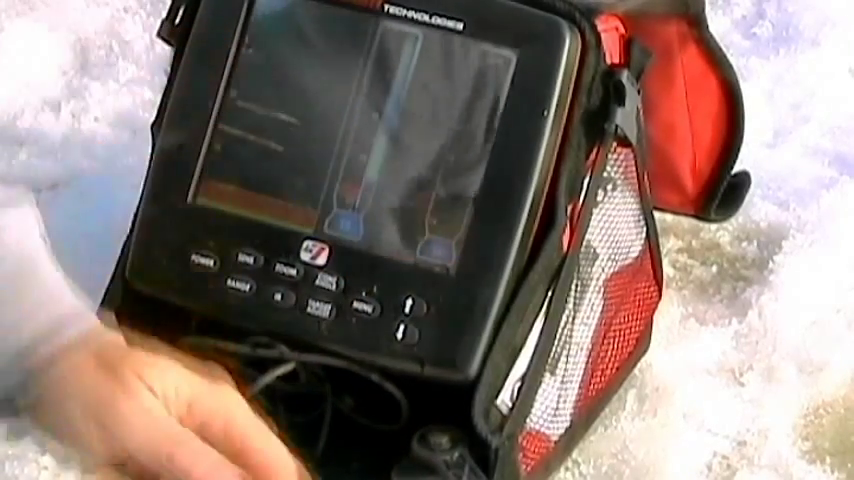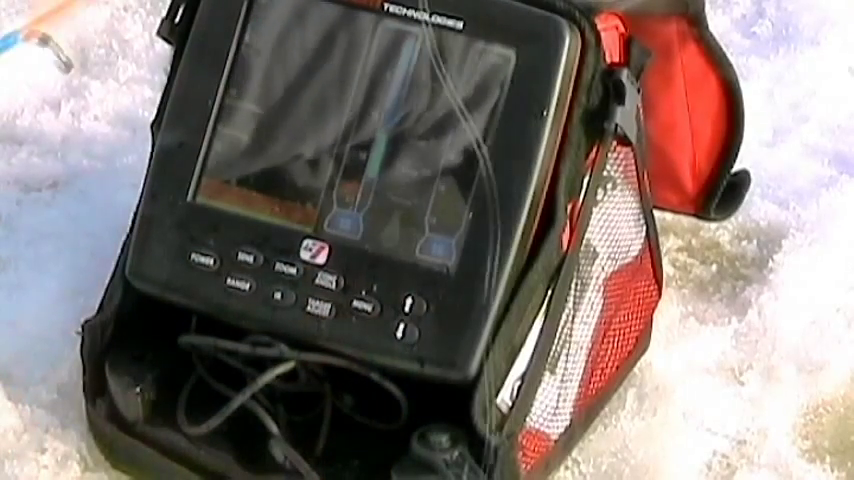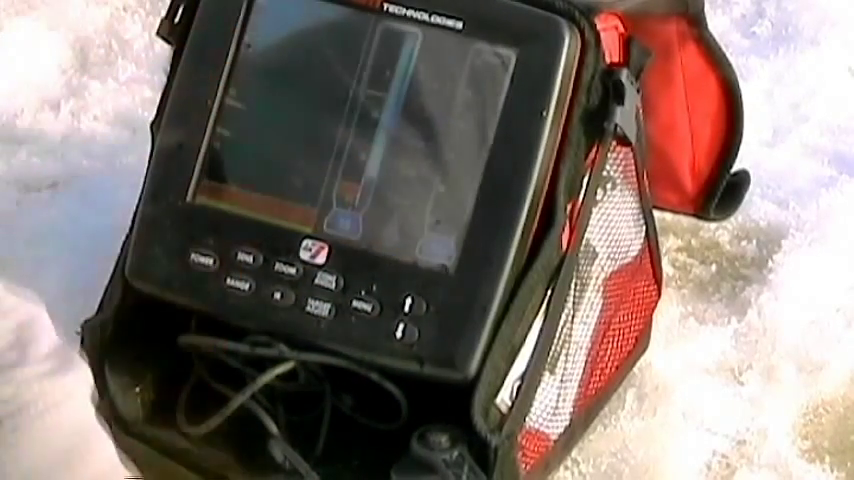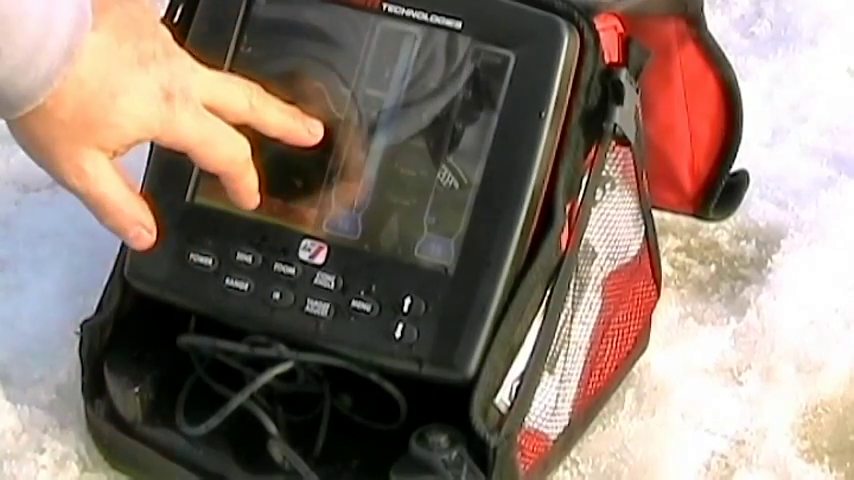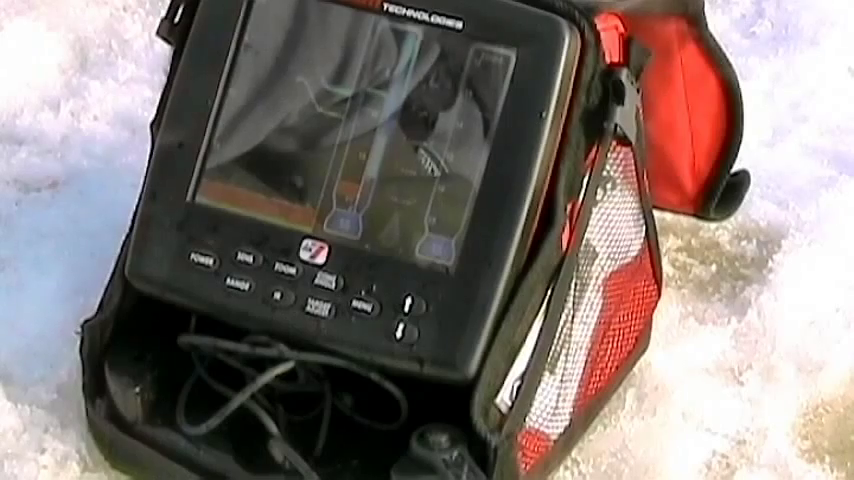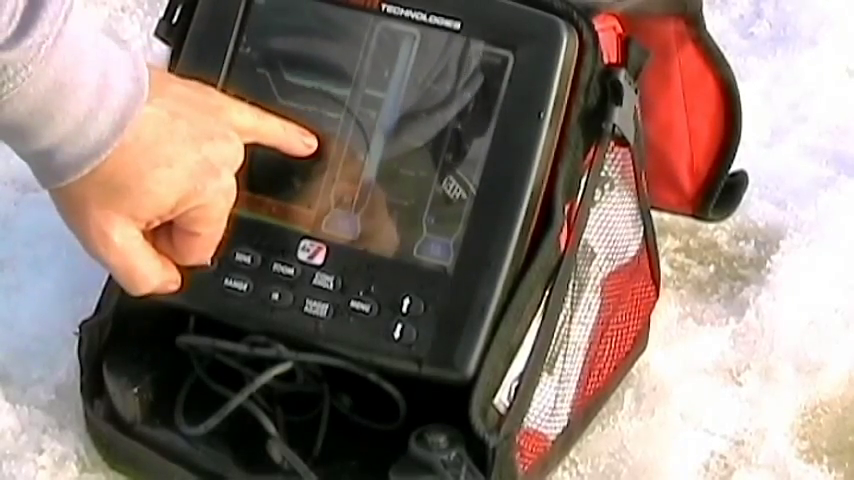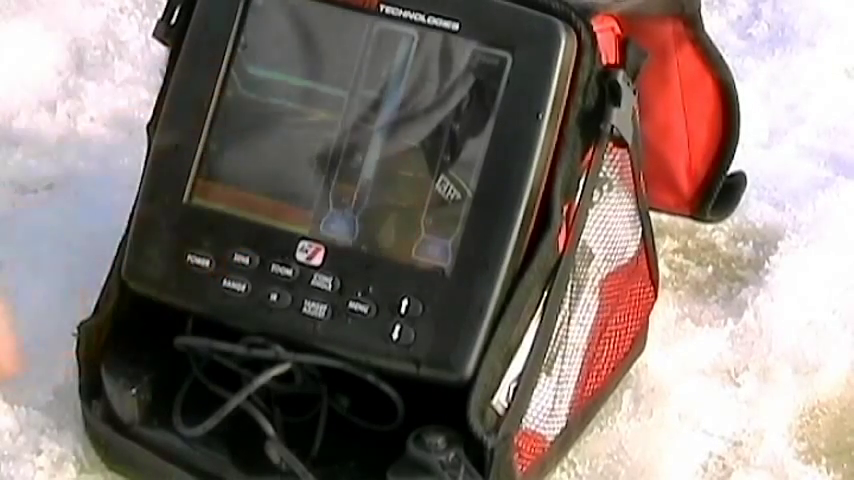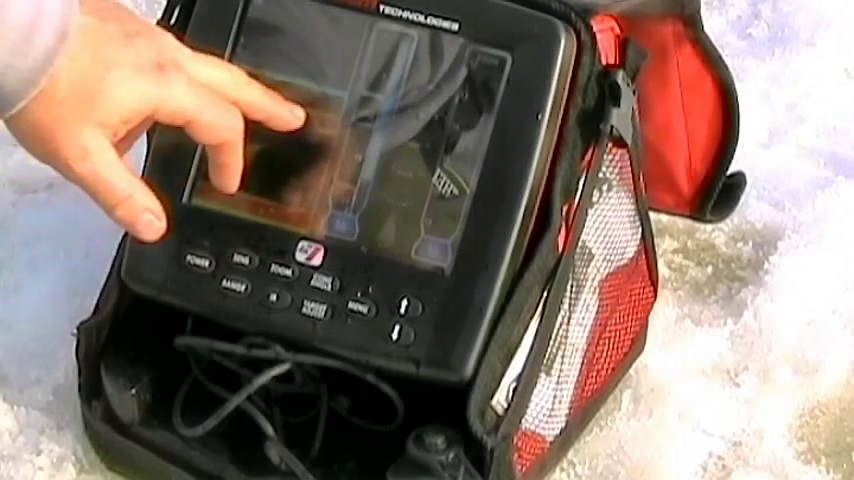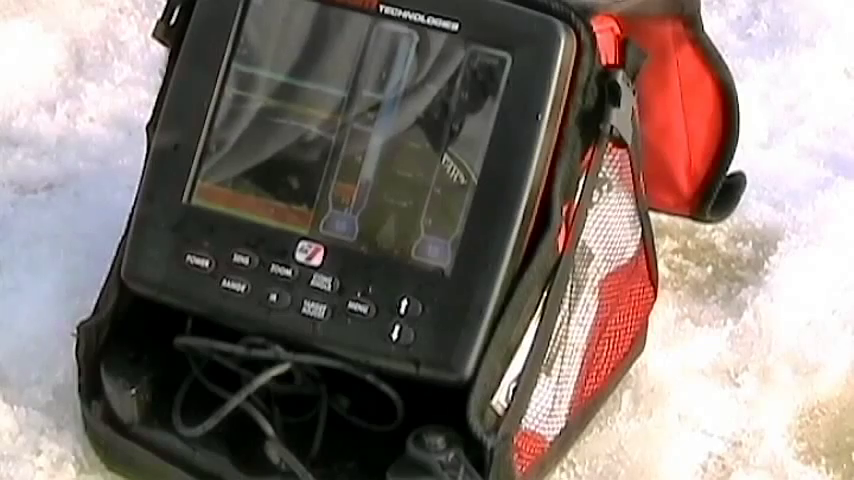Okay, there's no activity here. I'm going to get my hook down there. So there's my hook. It's now at 10 feet. That's my swivel, that's my hook. And you can see the sensitivity. My jig and swivel are small. There's a fish coming up. He's coming up. And 3, 2, 1. And that was him moving up here. And he's biting. Just missed him there. There we go.